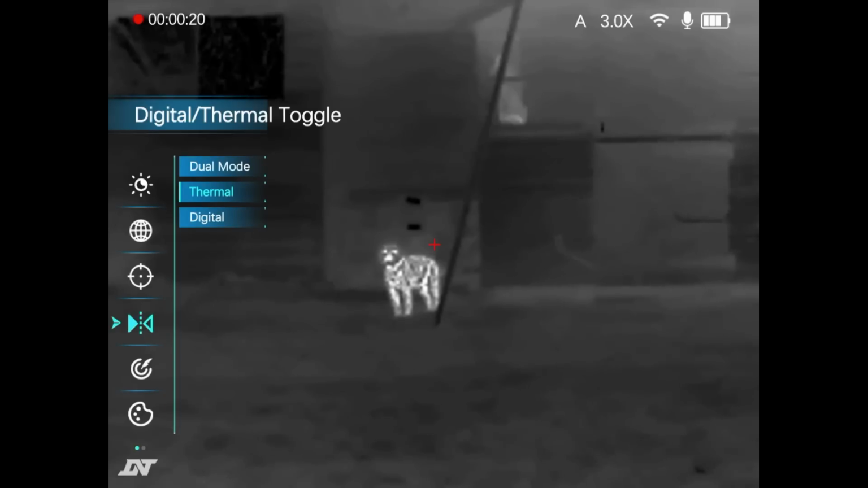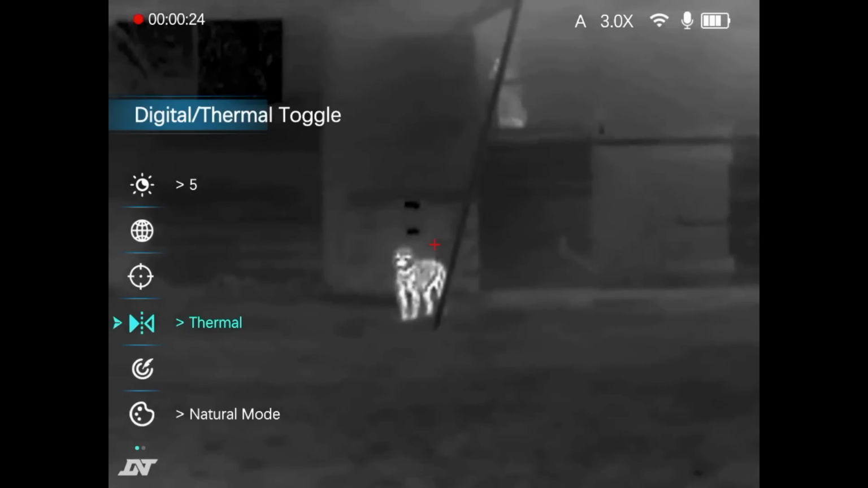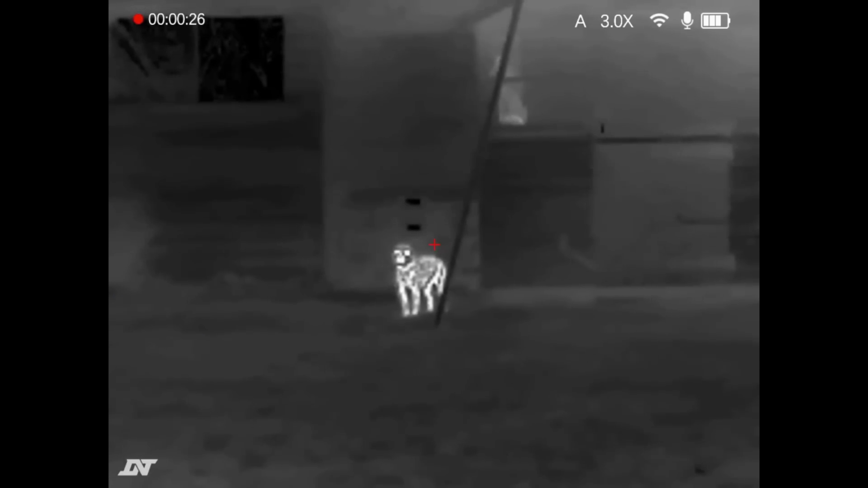Okay, so now you can see from the menus that we're in thermal mode, so I'll come out of that. And for this section, I'm ably assisted by my dog Buzz, who's agreed to be the thermal contact in exchange for a load of dog treats. Don't worry about his safety, because the scope's not mounted on a rifle. I've actually got it mounted on a tripod, so there are no rifles involved in this section.